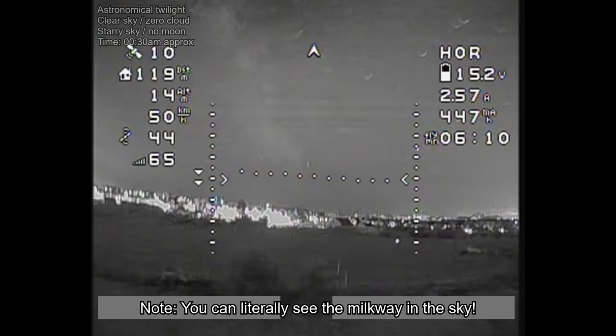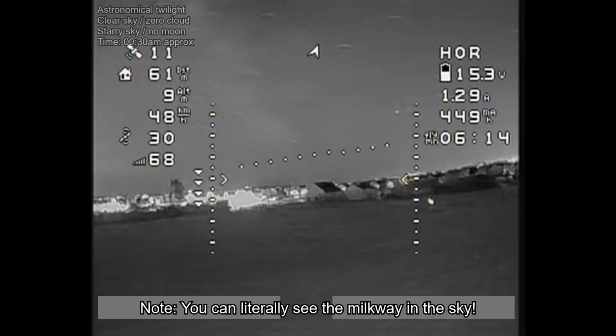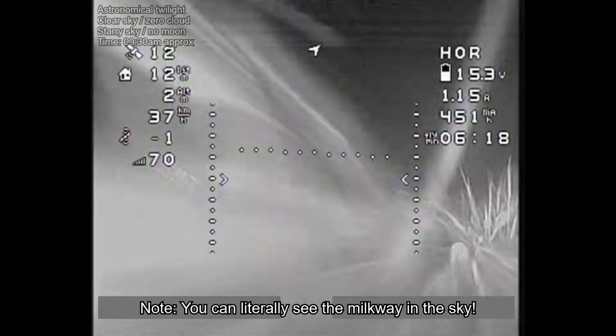You know, and that's probably the most important thing to take away from this. I did manage to fly in the dark with no problem. And crucially, I managed to land the aircraft with no problem. Now, I did do a third flight, which I just want to mention to you.